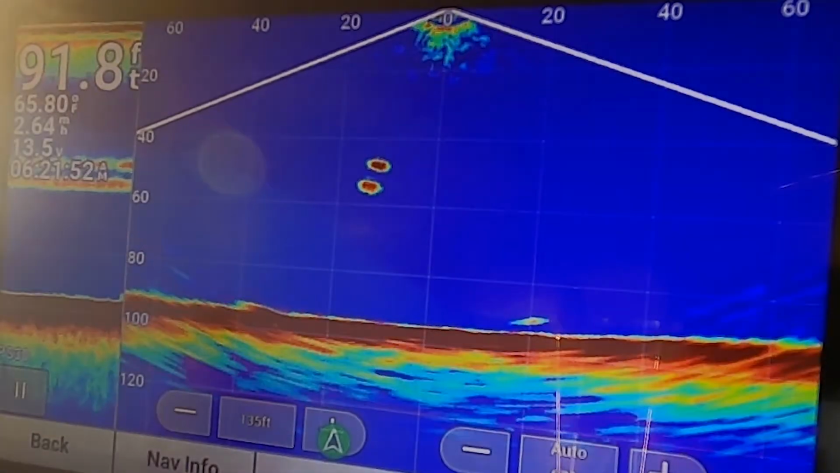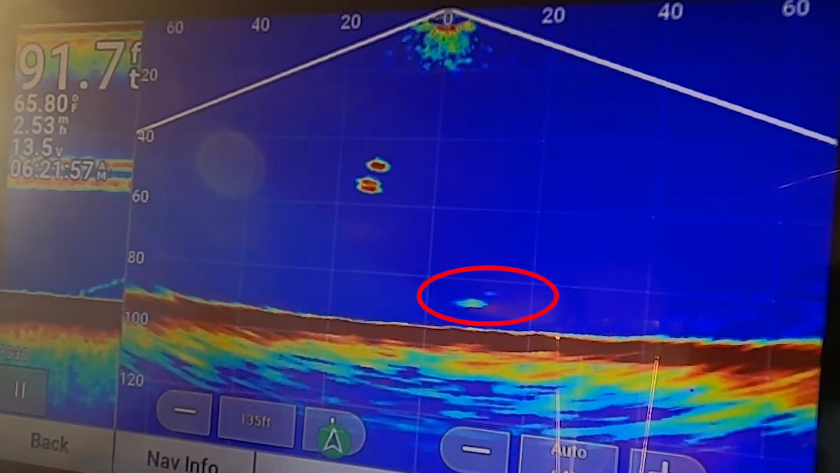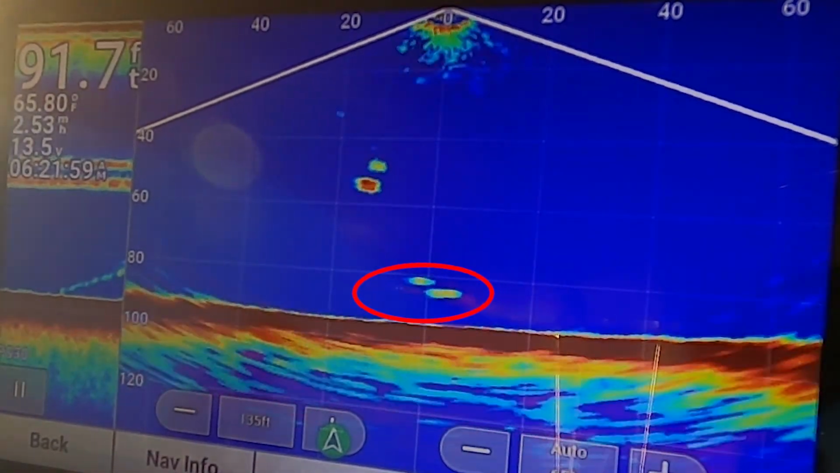We got a fish at the bottom. Again, I think that's a laker because we're only in 91 feet of water. A couple of them.